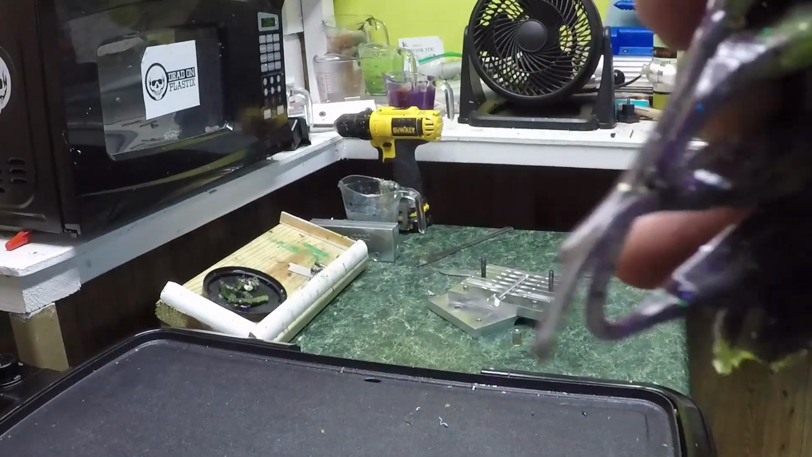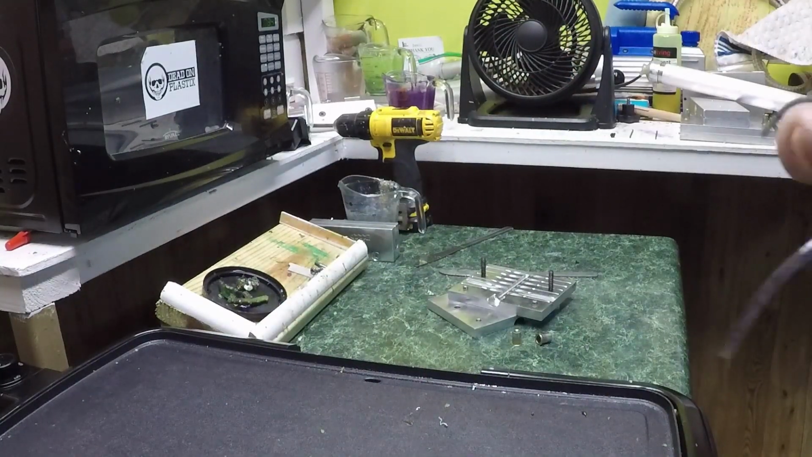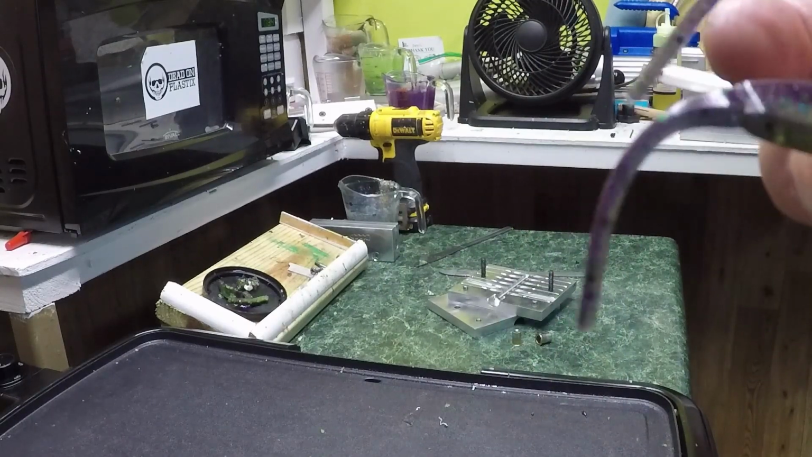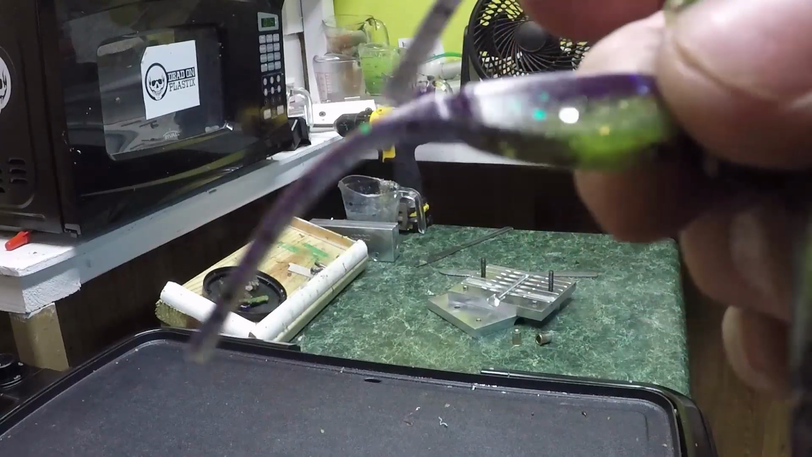All right, JuneBug color, what I'm calling JuneBug. It's got the multiple color flakes in it. I got purple, green, black flake in it. And, oops, get over where y'all can see.